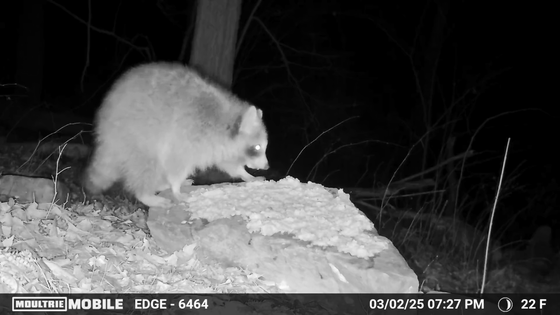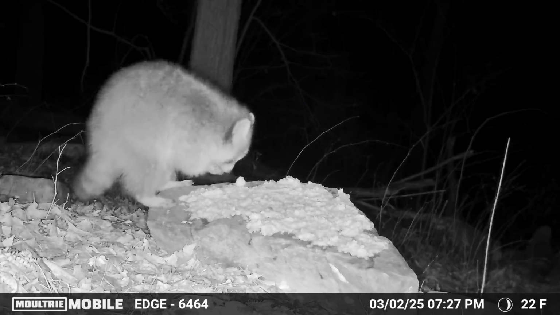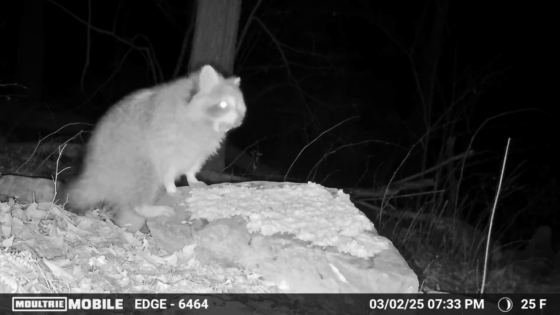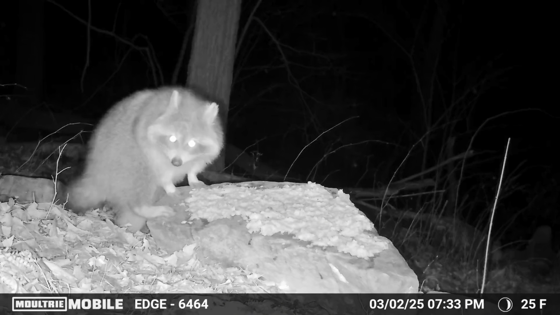So I think the tuna kind of turned into sort of a popsicle on top of this rock, like a frozen tuna salad on top of the rock. And you can see they're kind of struggling to get the tuna off at first, but as time goes on, the weather does warm up. We get some rain, and the tuna is no longer frozen to the rock.